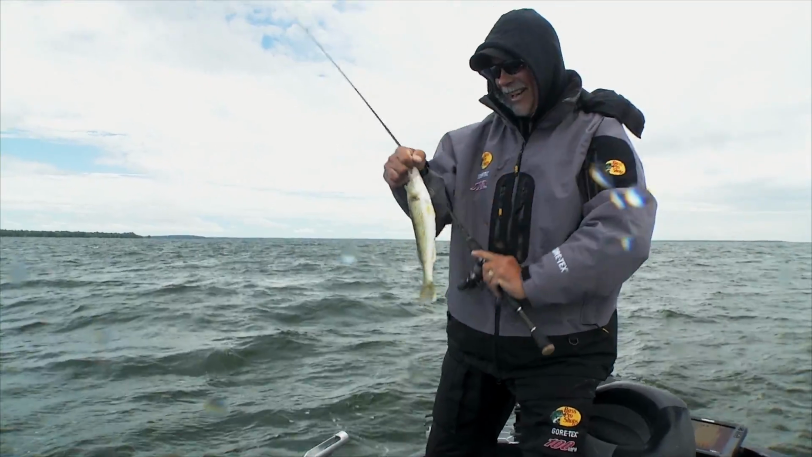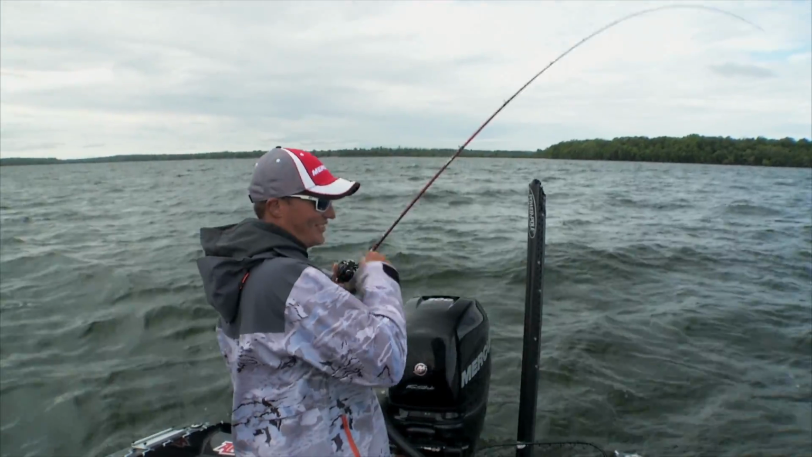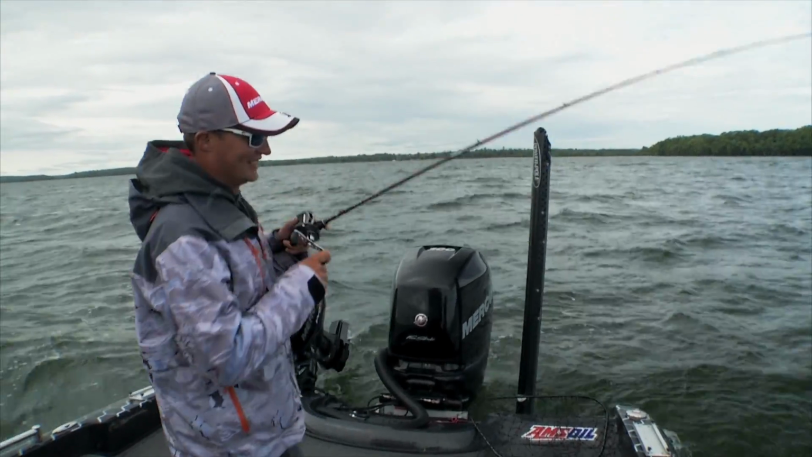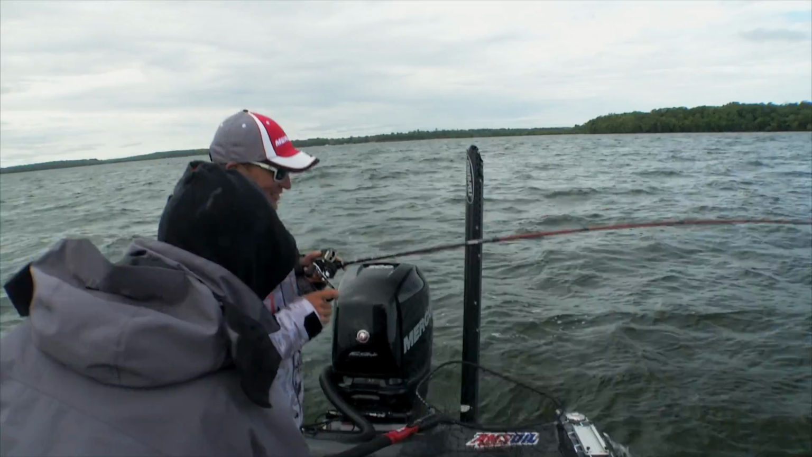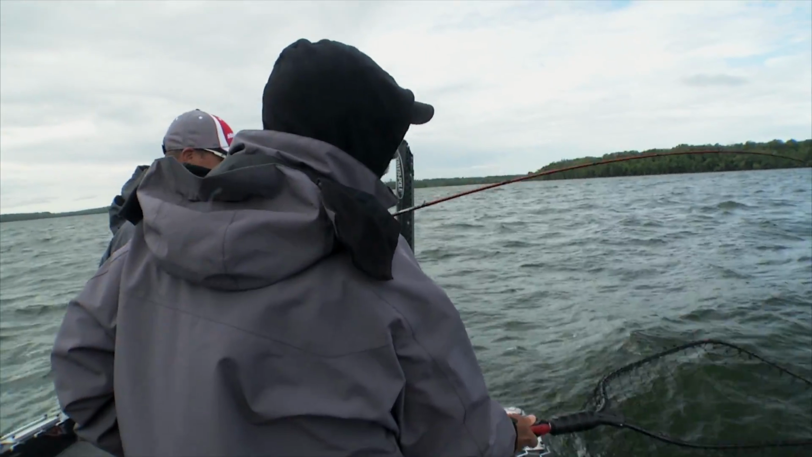So the one thing you can keep in mind if you like fishing these lakes, go ahead and speed around the structure with bouncers instead of rigs. Oh yeah, that looks like a good fish.